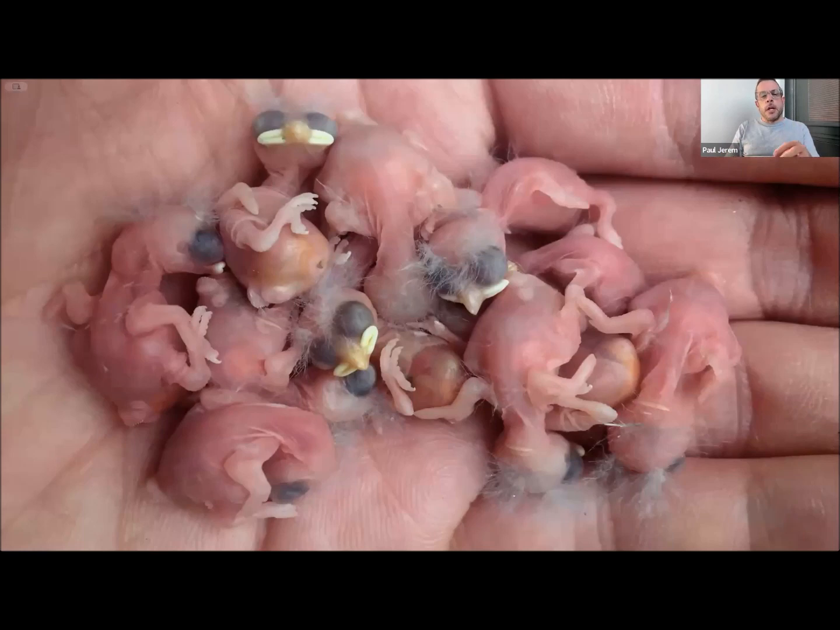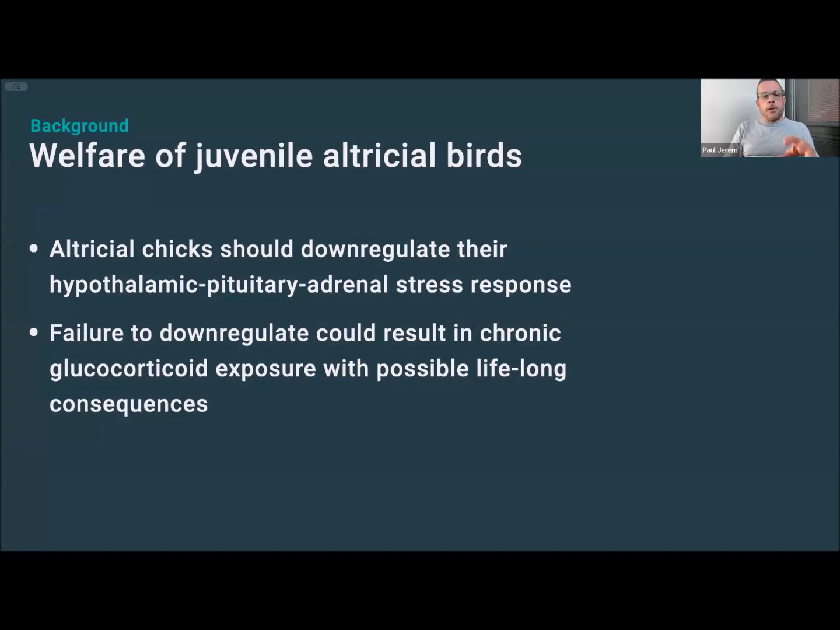So almost 90% of all bird species undergo altricial development, meaning they're pretty much helpless at hatching and rely entirely on parental care. And it's long been thought that altricial chicks should downregulate their hypothalamic pituitary adrenal, or HPA, axis stress response early in development. And this is mainly because they have such limited capacity to respond to stressors. And so otherwise they could be exposed to chronic glucocorticoid exposure at a really critical developmental stage, with the possibility of lifelong negative consequences.